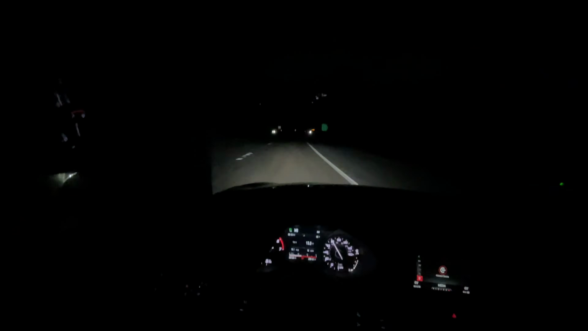You want to talk about cruising, I love the Giulia on the highway. I mean, it's so fun to drive around a corner and all that, and from takeoff, but on a highway, it's just so planted. And that's not even this car's forte, you know?